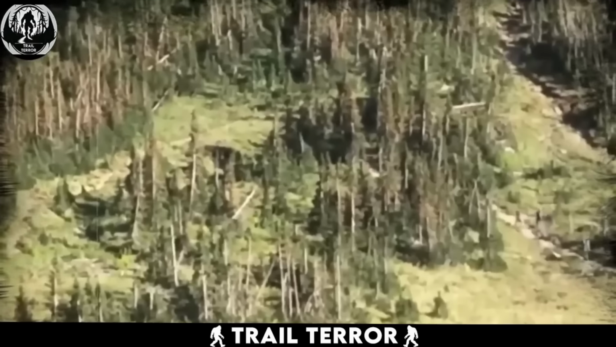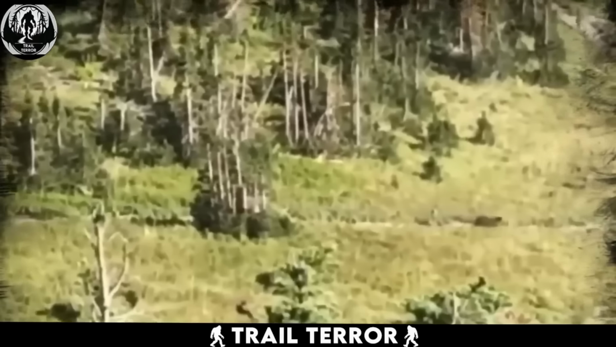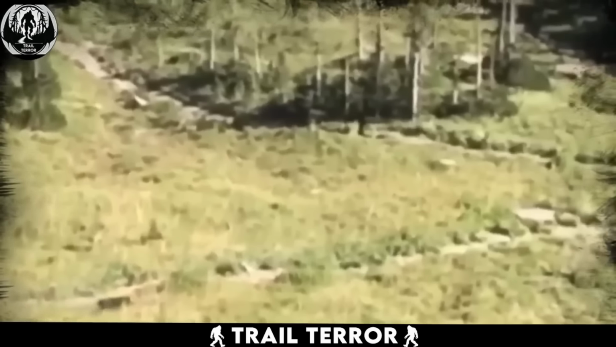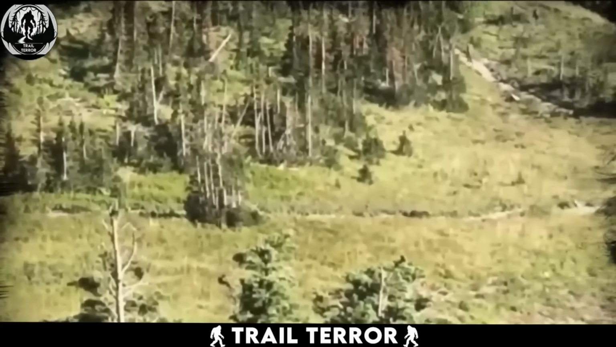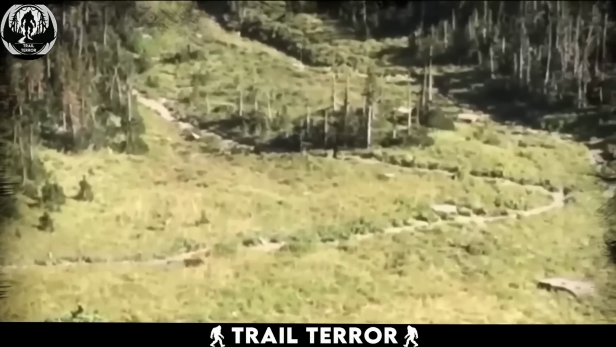I have to say that in this kind of situation, running is perhaps your worst choice. These killing machines of nature can catch up to you in the blink of an eye. But luckily for them, this bear did not seem in the mood to run, perhaps being already full from another meal.